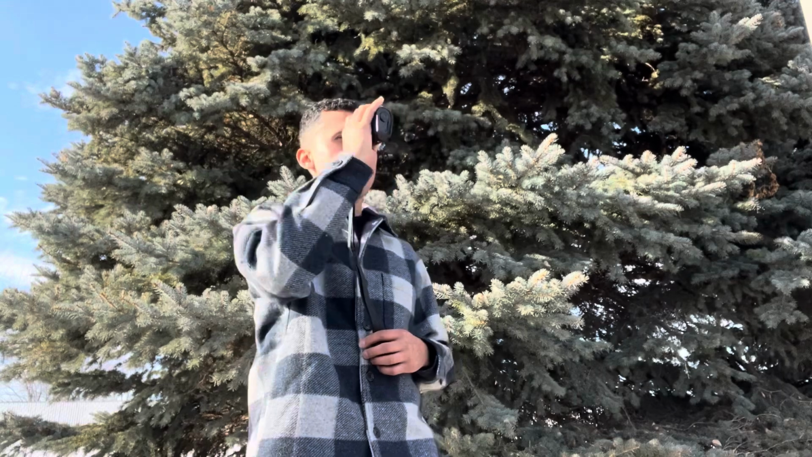So I looked into a monocular, and specifically a thermal monocular. Now the way I used it on my Texas hunt is I had my firearm, or air gun in this case. I had my air gun here with me, and whenever I wanted to scan, I would turn on the unit using this button right here, and then I just pulled it up and scanned, going like this.